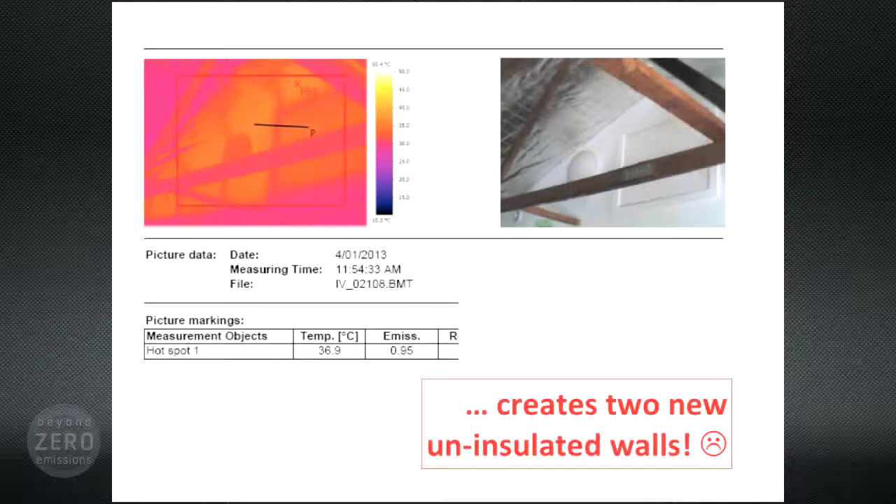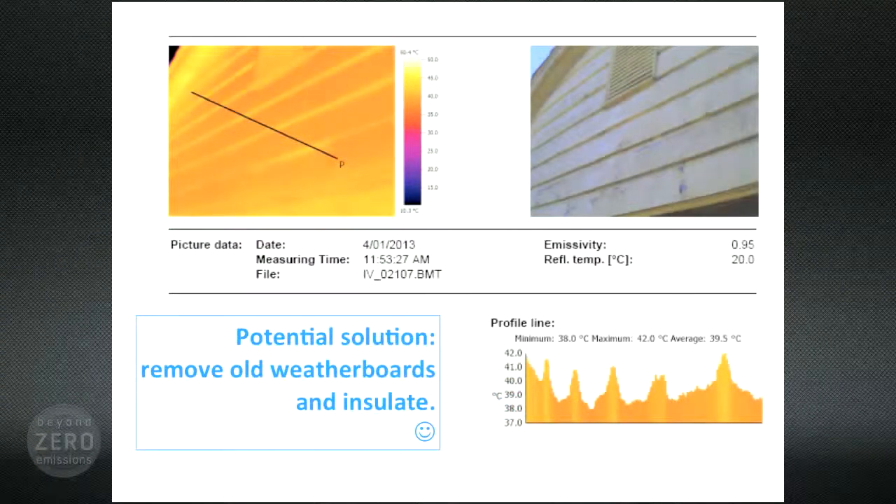walls, which were uninsulated. And so the ceiling may be doing a good job, but these uninsulated walls are letting in a lot of heat. And this is in a space that the Port Phillip Eco Center uses for public meetings, so they would like this room to remain cool. Here's the outside of the other uninsulated wall there, and it's reading 42 degrees, so that's going straight into the meeting room. But fortunately, this is not too hard to fix.